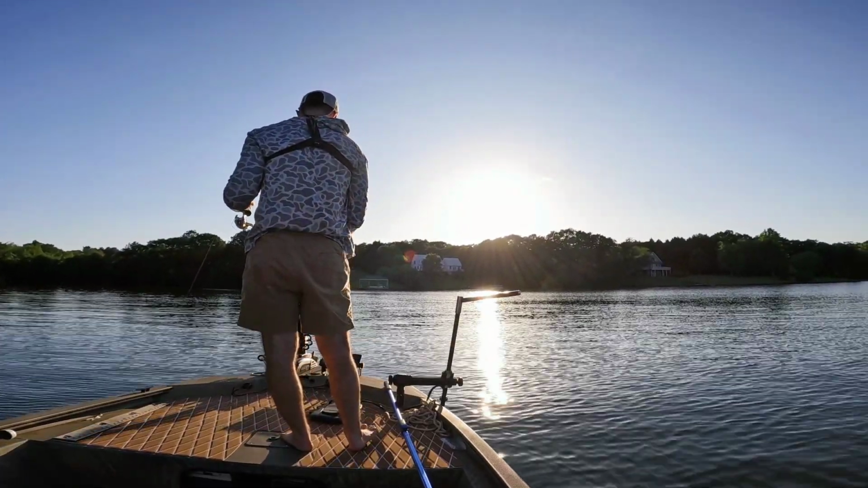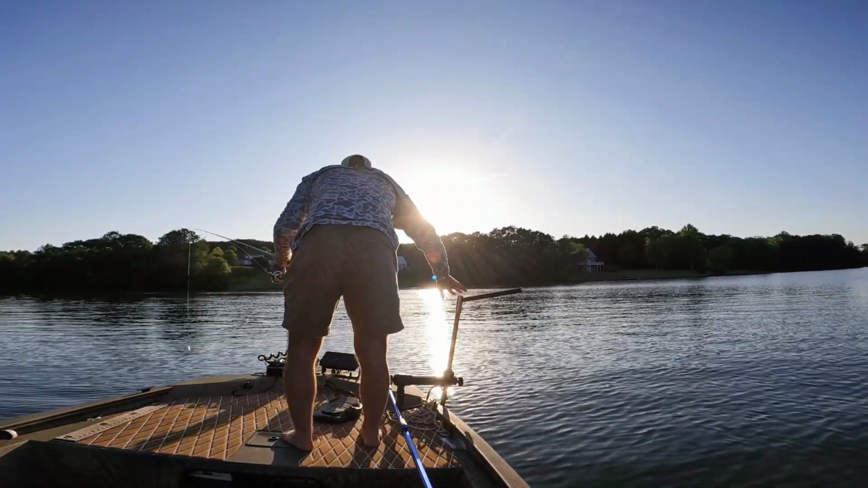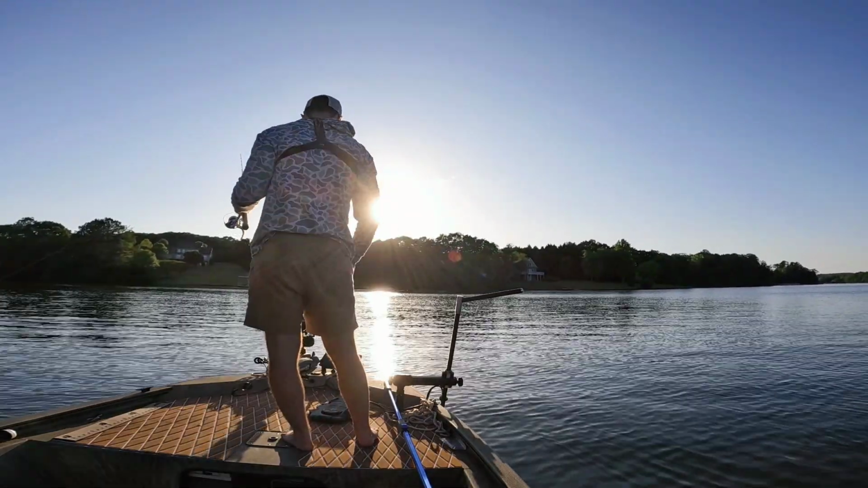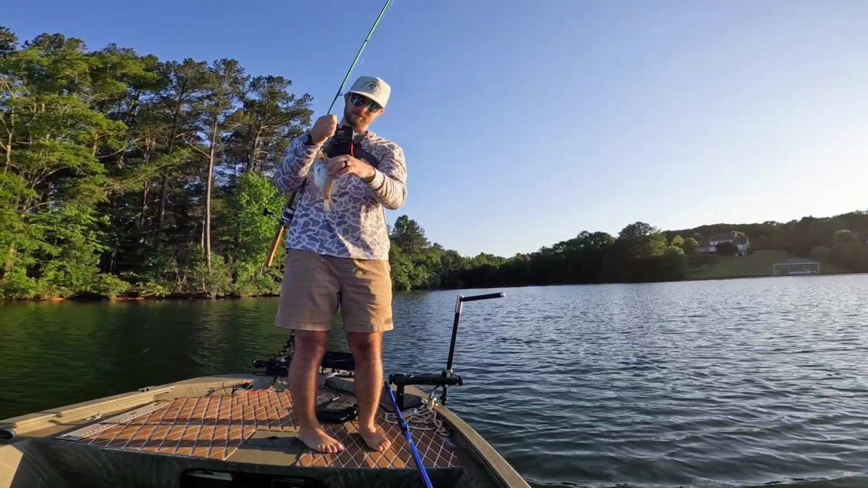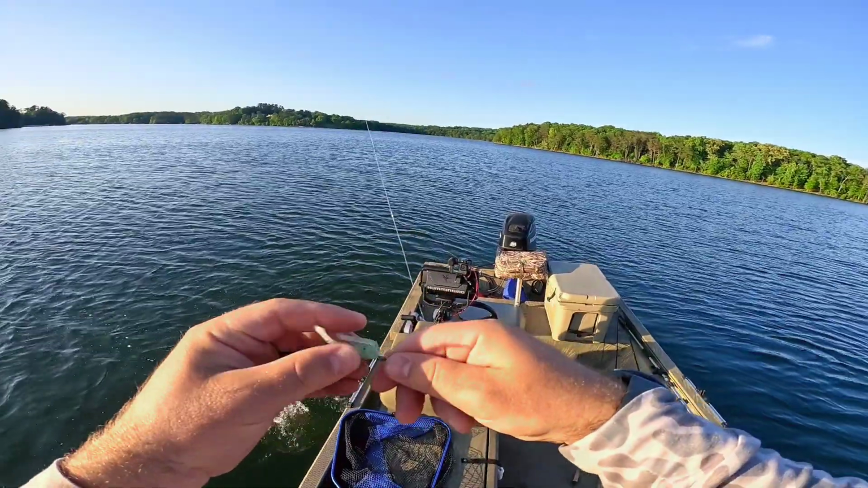Looks like there could be bluegill mixed in here too. Oh, getting shot at. It's turned out to be a beautiful evening. Finally caught one off this new spot. Ooh, and he's not very big.